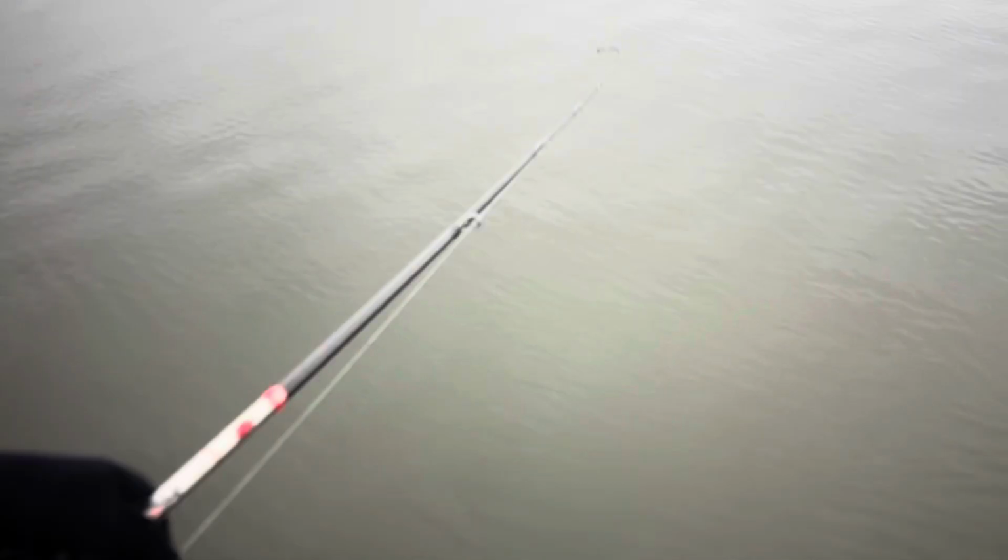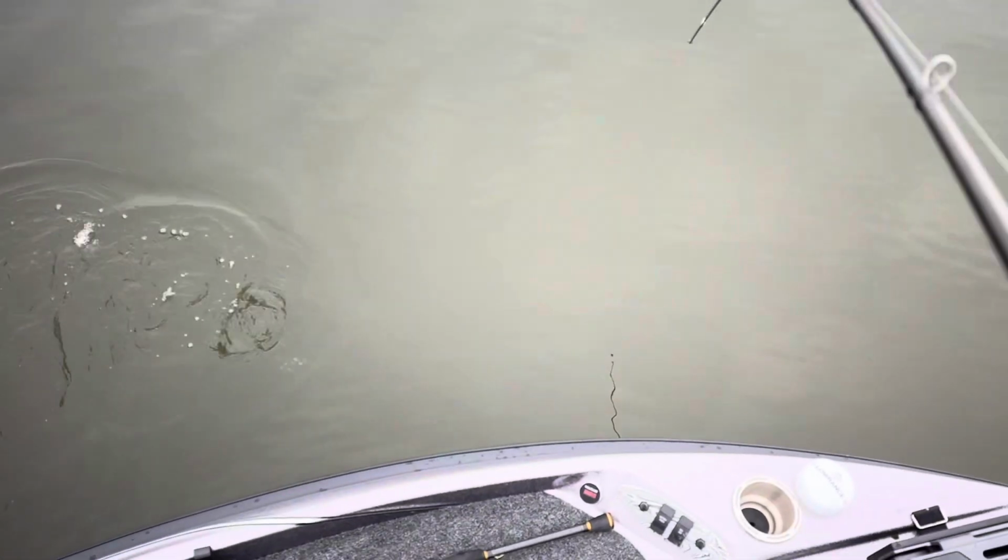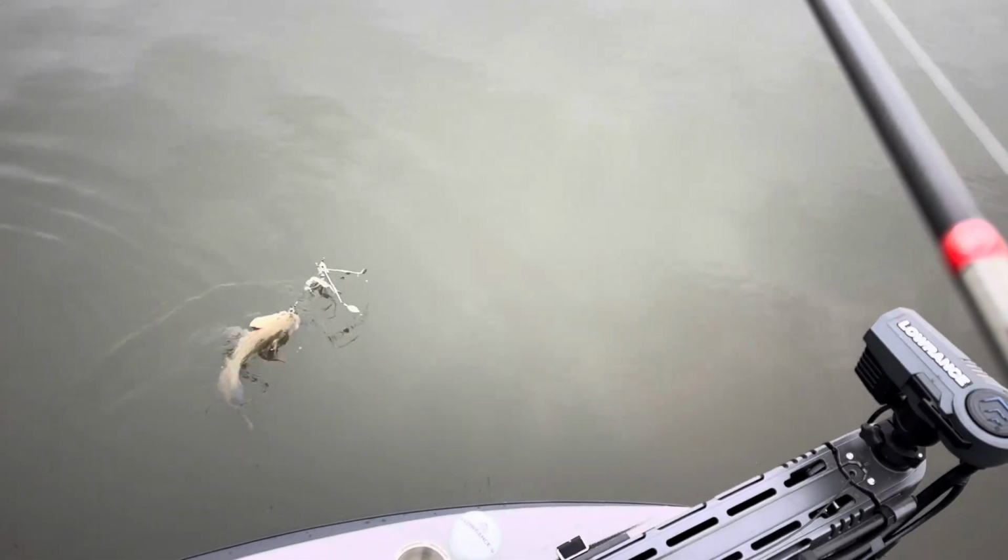Oh, we got one. Not the easiest thing to do, filming with your phone. But I wanted to show you guys one coming in. There he is. It's an A-rig fish. It's actually a pretty good one. Maybe one of the bigger ones today. I'll show you as soon as I get him in here. Give me one second. Oh, there he is.